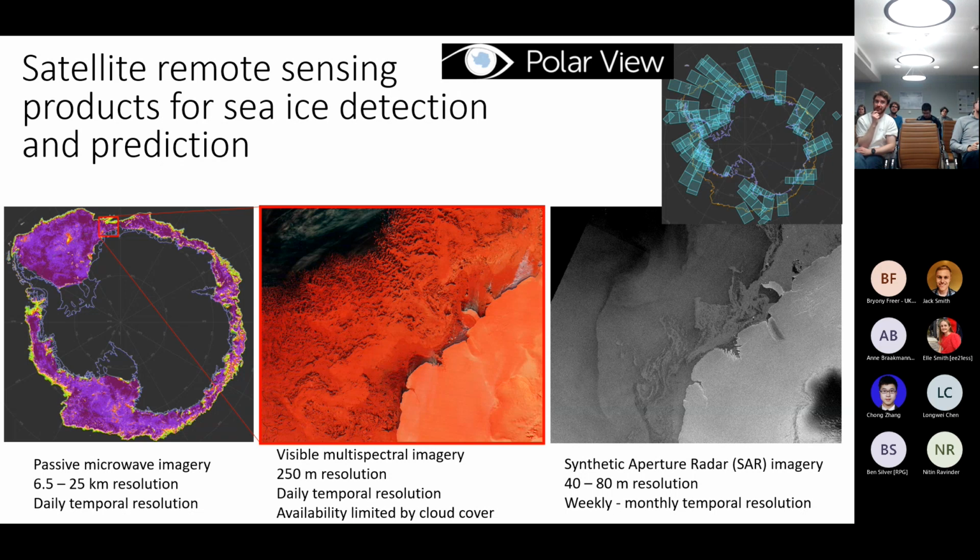And so what it means is that ice comes up appearing red in the image because ice reflects the visible, but it absorbs shortwave infrared. The cloud comes out looking white because it reflects everything, and the water looks black because it absorbs all of those wave bands. The benefit is that it has a finer resolution, 250 meters, compared to the passive microwave. And again, there's daily temporal coverage of the whole of the Antarctic continent, but there is the obvious limitation of cloud cover.